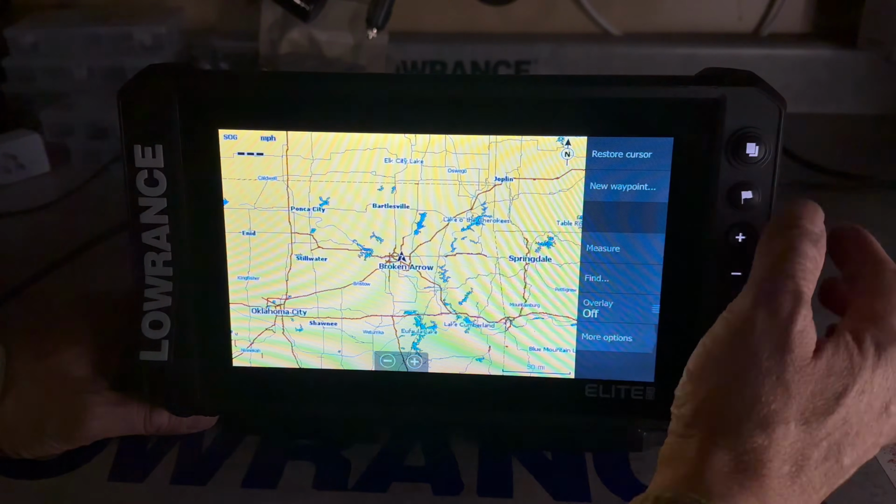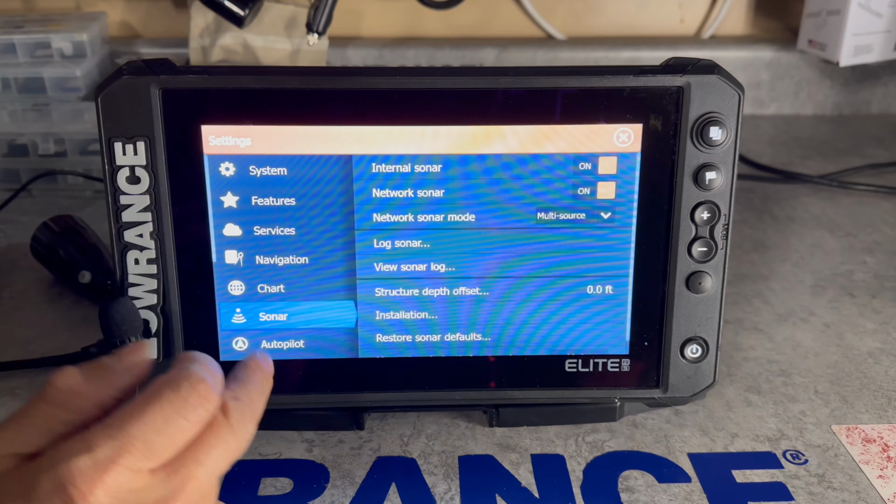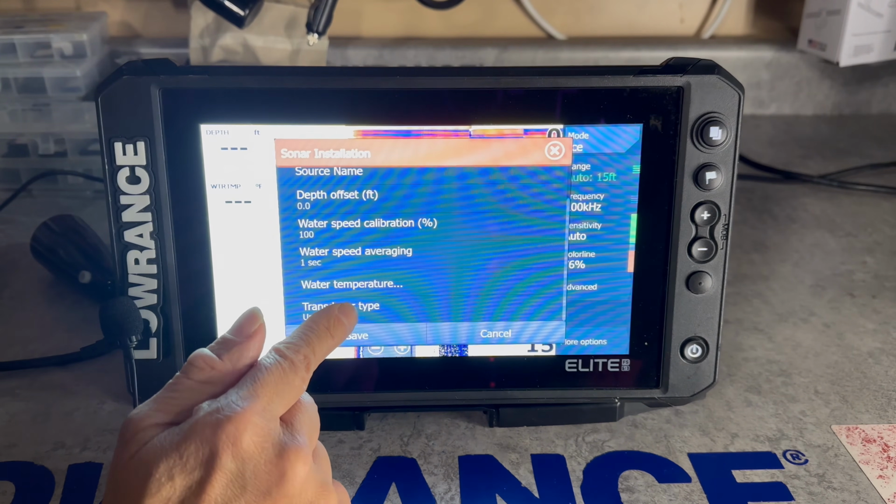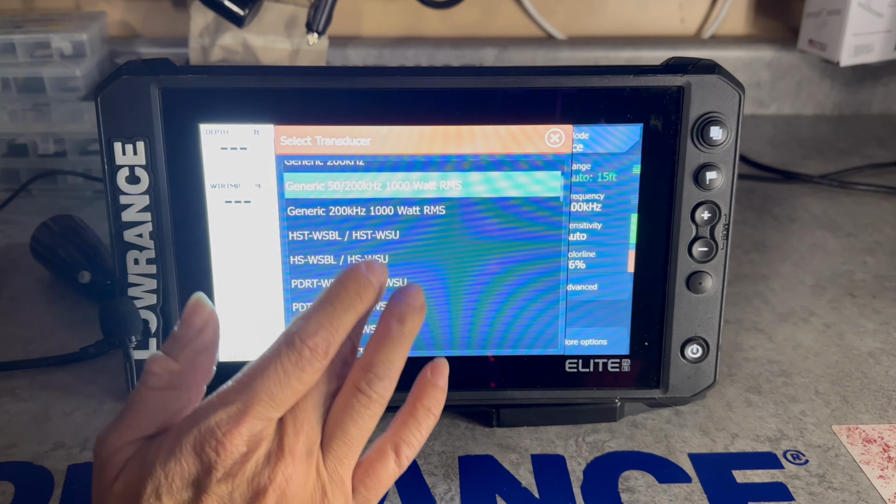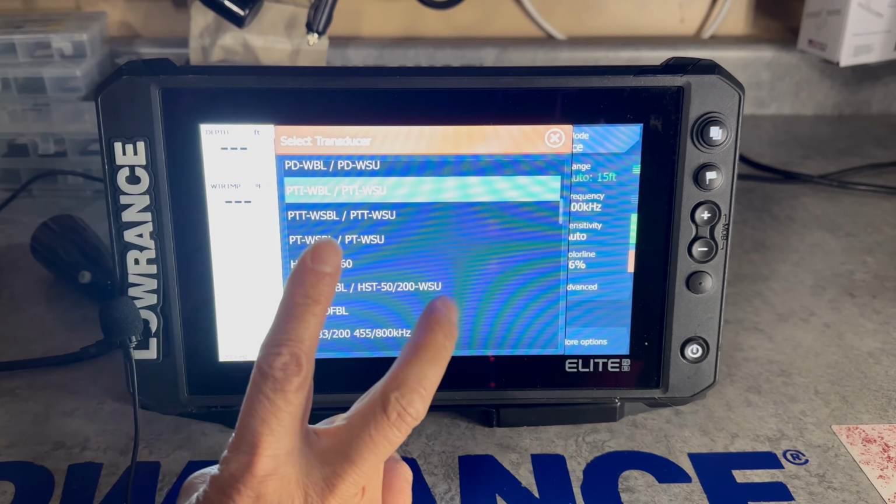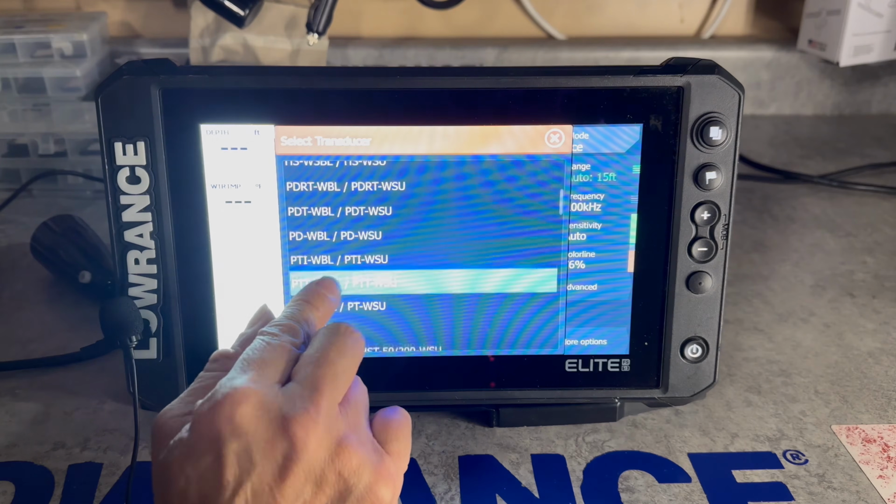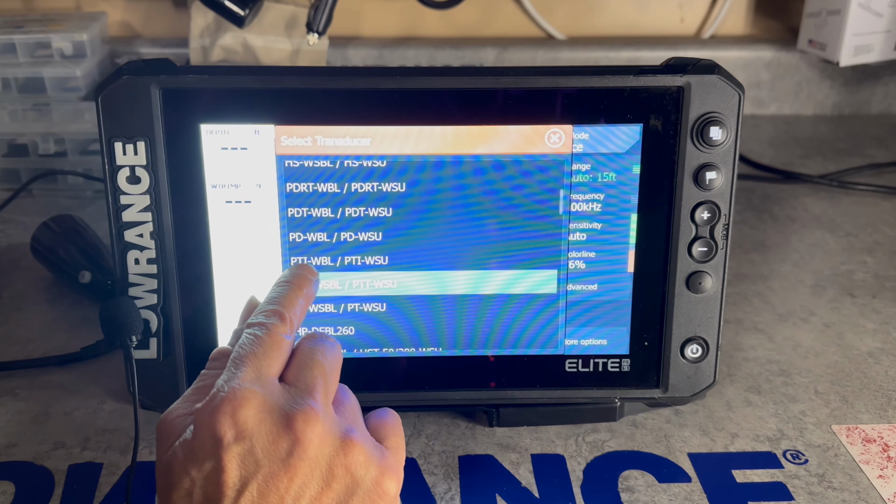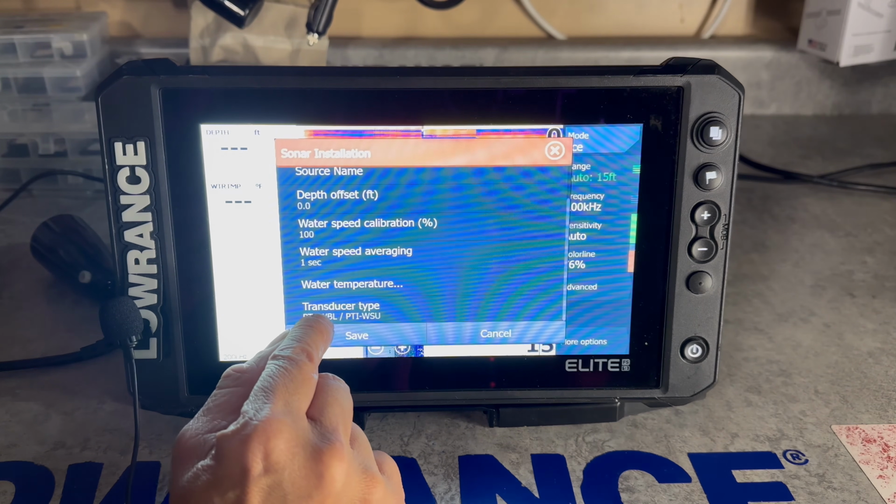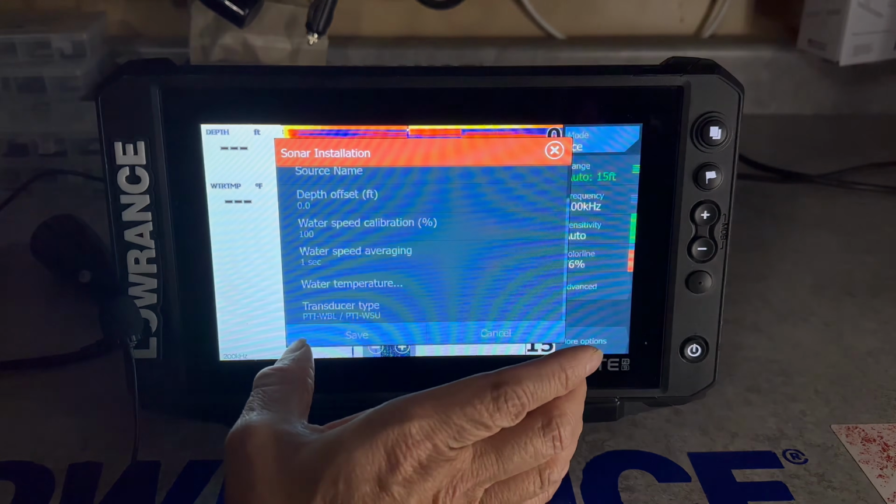Alrighty, we go to the page button. We're going to hit the gear button. We're going to hit the sonar button. We're going to go to the installation button. We're going to slide it down. And the transducer type, we're going to use the code that's not on the transducer. The crystals are dual cone crystals in the unit. And the crystal is going to be called the PTI, I means ice, WBL or WSU. So I've told the unit that I have dual crystals on the 9P ice transducer, which is the correct transducer to get for this unit.